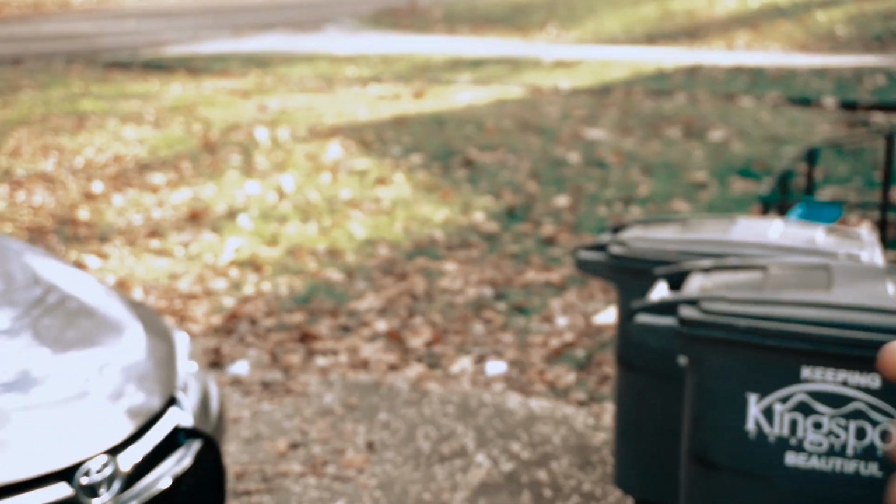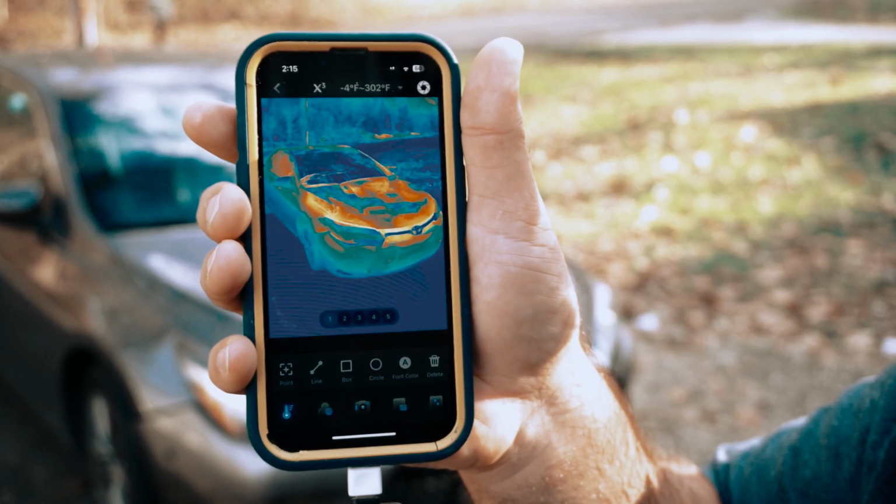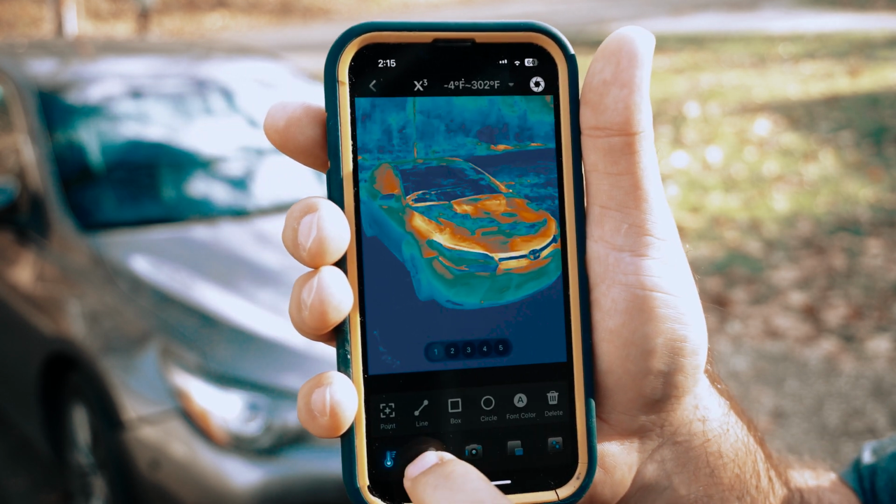Let's go to the car here. So the car here, it's got a little bit of a hot spot. Not really though, because it's been sitting there for a little while. You've got different color modes though too.